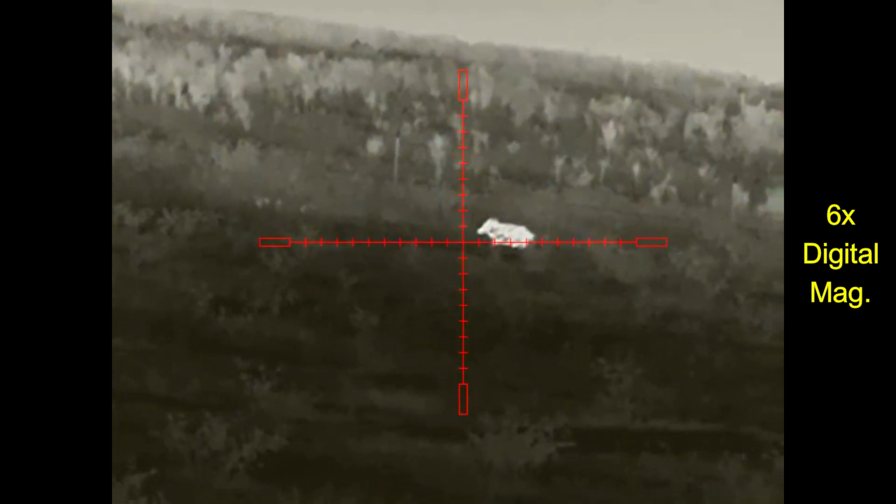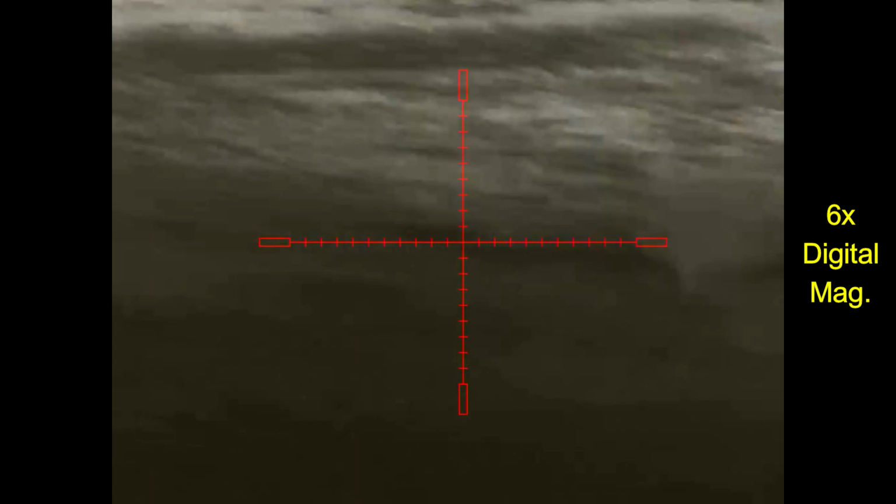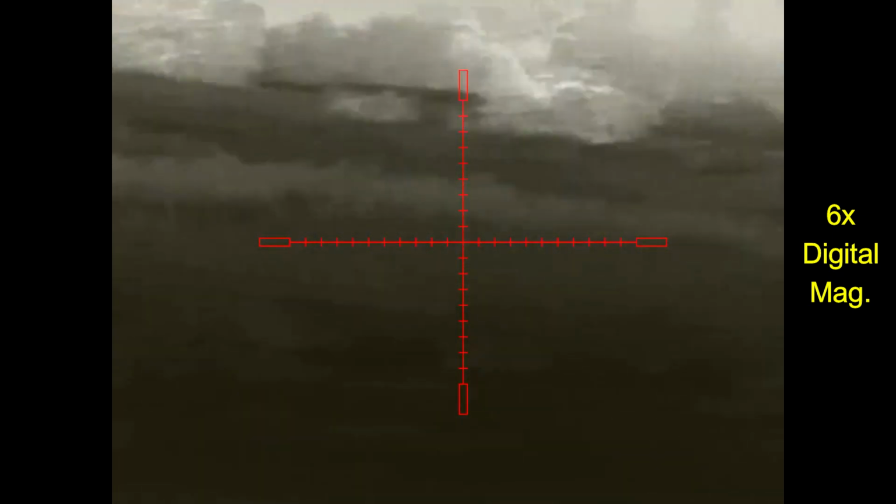And I scanned over looking for a sow that was present close by, and she is gone, so I'm going to try picking up this little one right here. That's in the dirt. And while I can shoot on both sides of this fence, all of the hogs are in higher grass back behind the fence. I know there's some cattle over there as well, and so I don't have any clear shots.